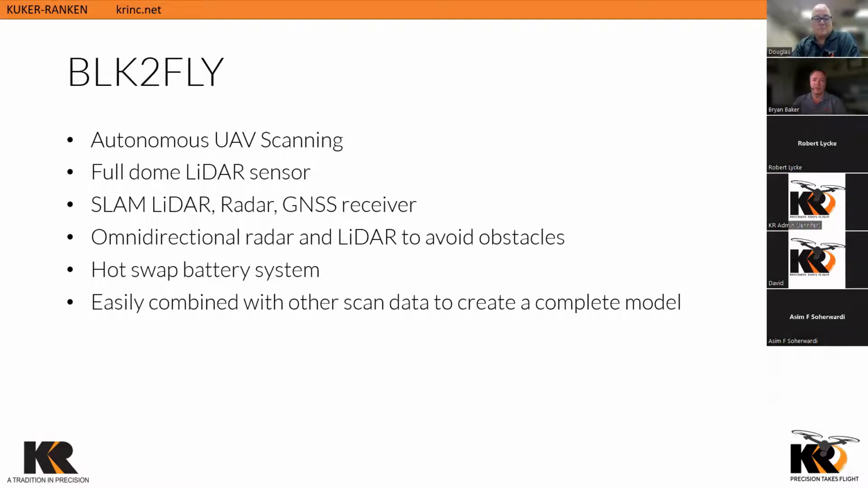So if you can operate a tablet or an iPhone, you can basically fly the BLK2FLY. We use gestures such as swiping on the screen to rotate the aircraft left and right. We use pinch to zoom in for flying forward and pinch to zoom out to fly backwards. We use double tap on the screen to fly in a particular direction. All of that while the aircraft is using its LiDAR and radar to avoid any obstacles.